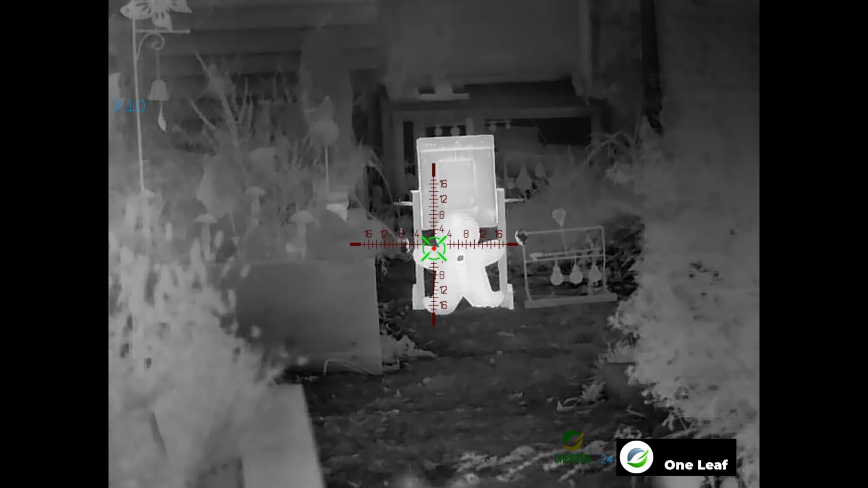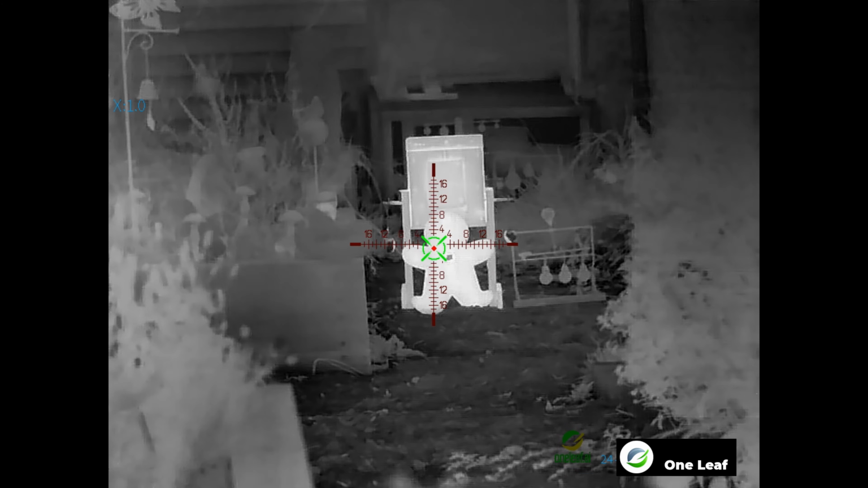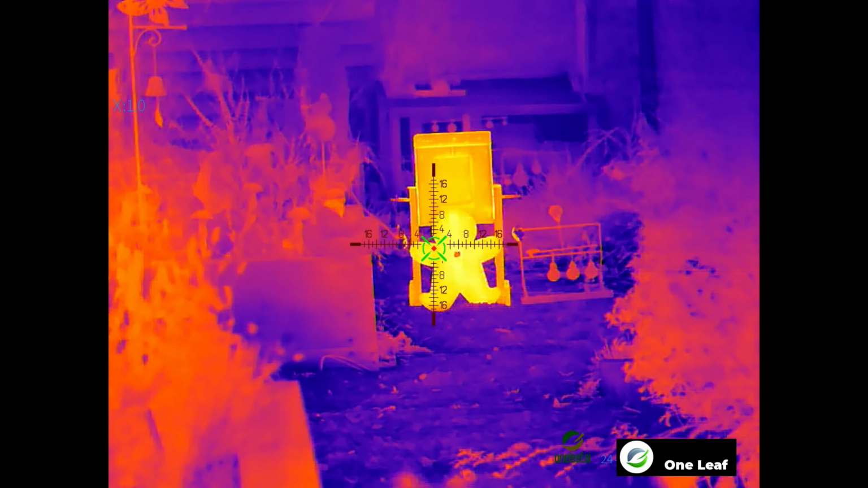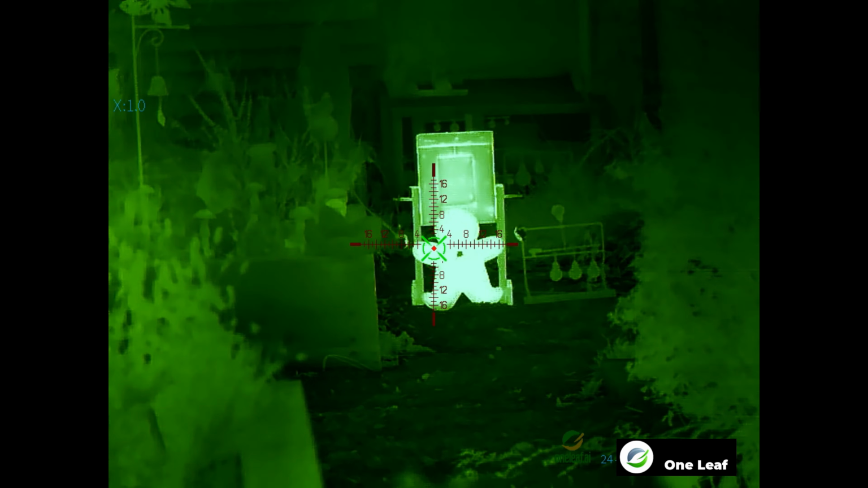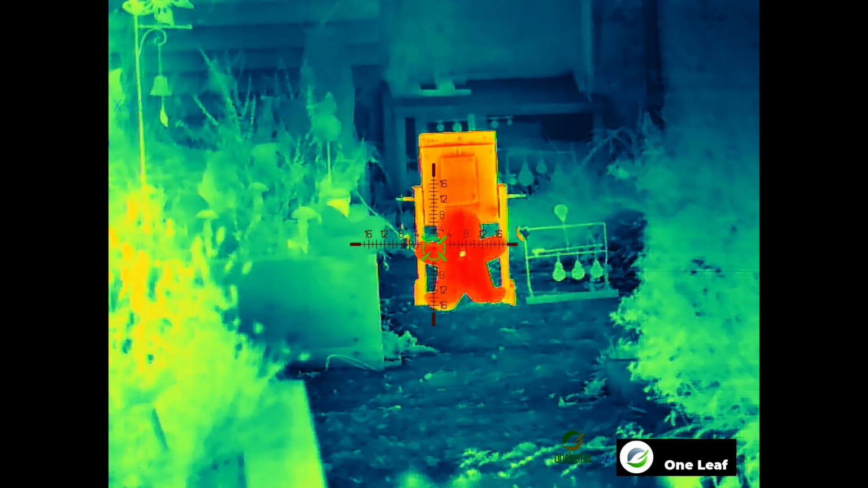It's white hot now. You can see the actual bear is quite warm, but the dot shows up black. That's sepia, iron bow, rainbow, night, aurora, red hot, jungle, medical, black hot, glory hot.